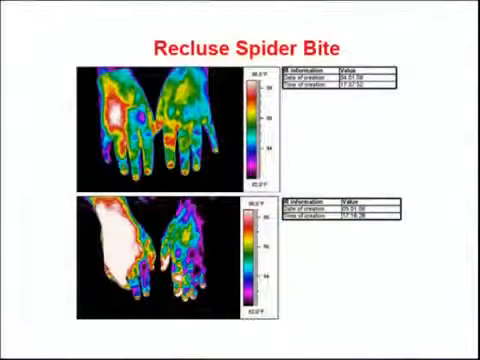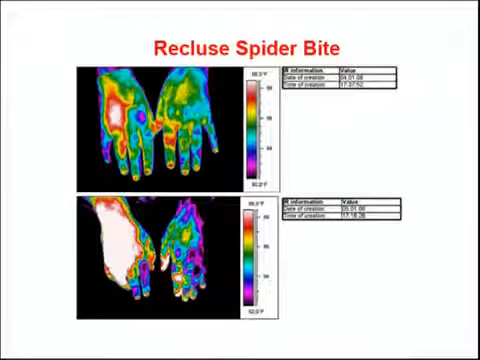Now here, you can see these images. Top image here, especially on that knuckle, that's my hand. I got bit by a brown recluse spider. This is what they did for me: they said, listen, you just want to give these Nikken guys a hard time. Look out, because their products are going to be helping you do a lot.